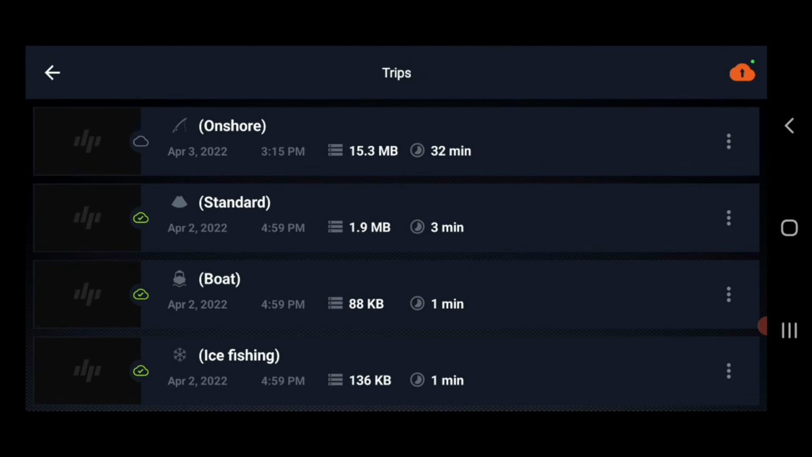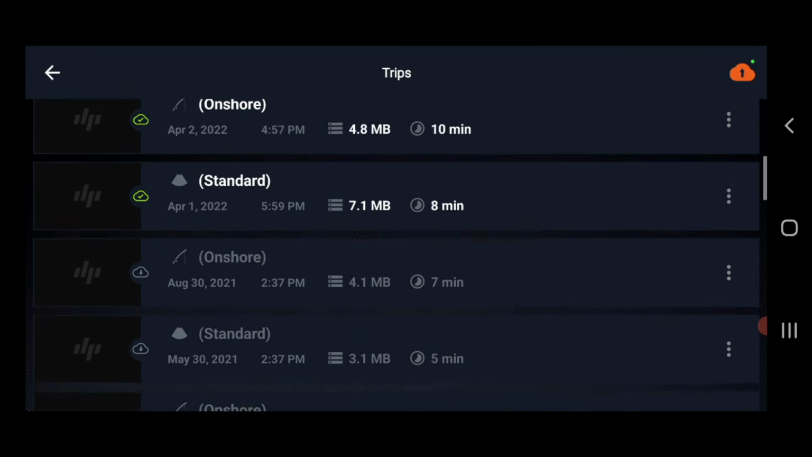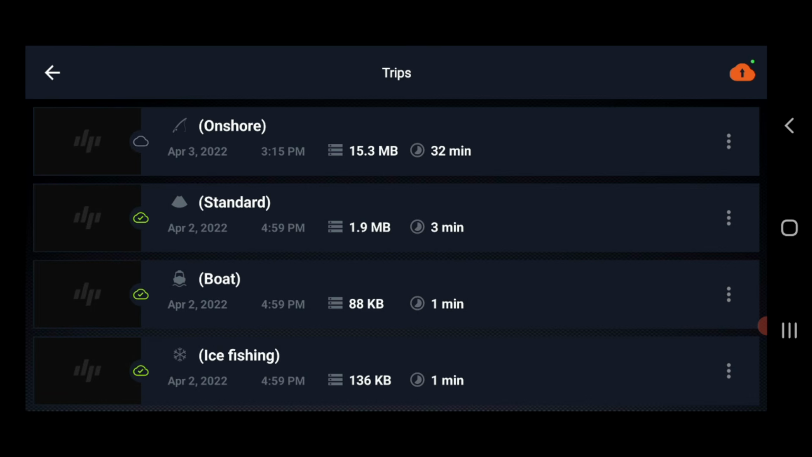And you'll see here, the top one, onshore, has got a little cloud beside it without a tick. The rest underneath here all have ticks in them that I've been playing around with for a while. But that one there doesn't have a tick in it. So over the right hand side, you'll see a red arrow with a red cloud with an up arrow. I'm going to touch that. Now this is going to take ages because I've got very, very little service where I am. What that's going to do is add that to my own Deeper map.